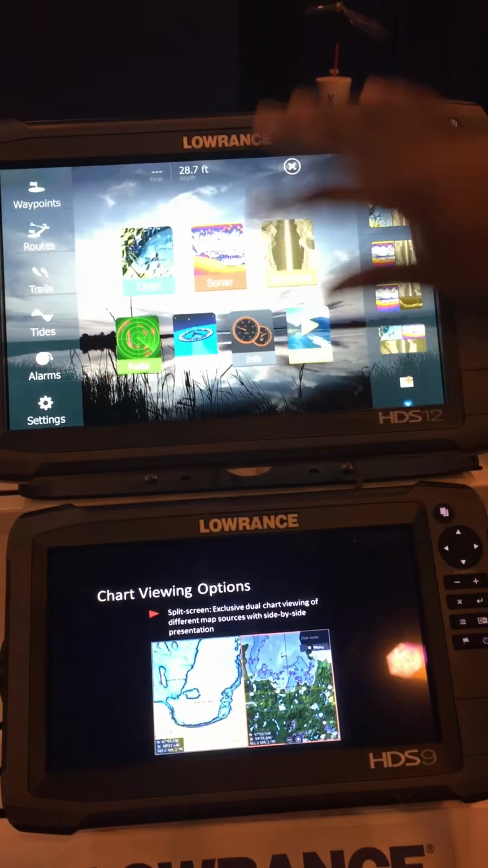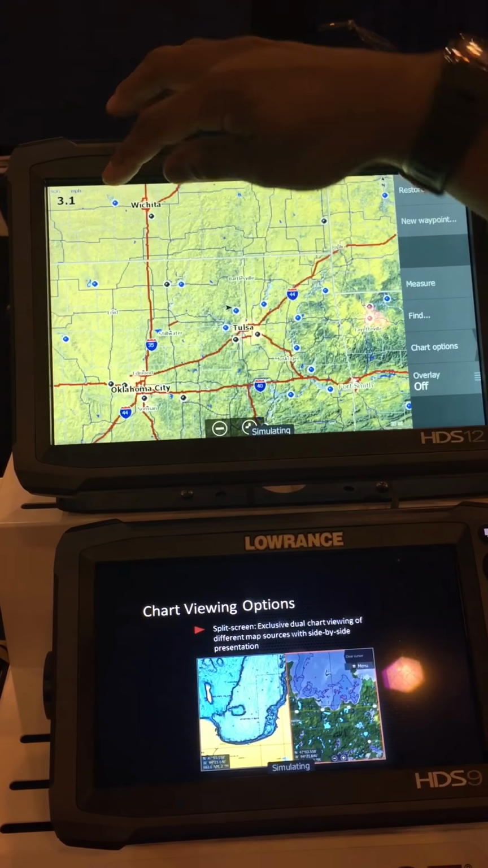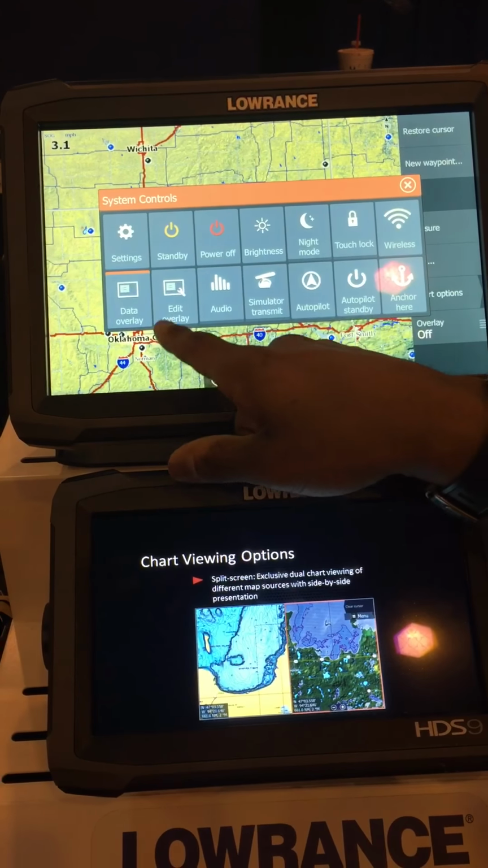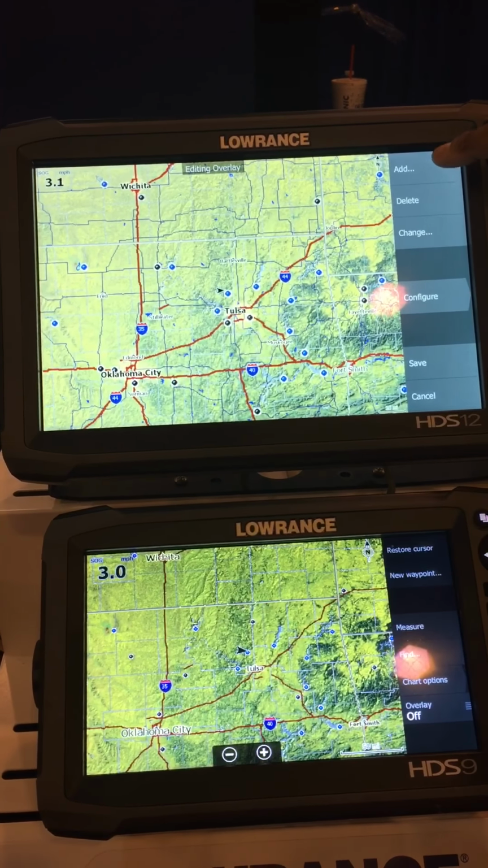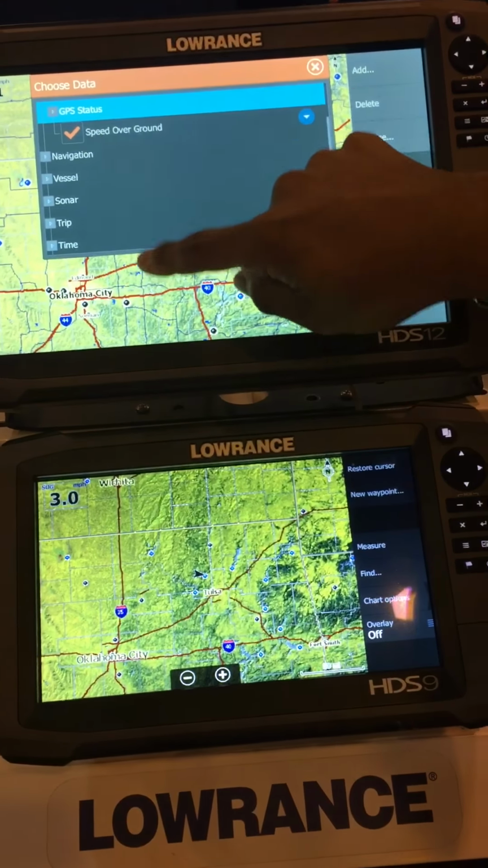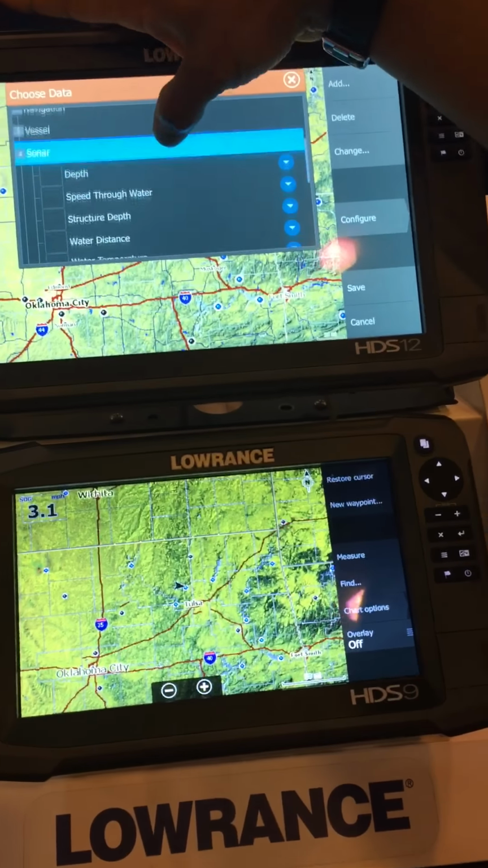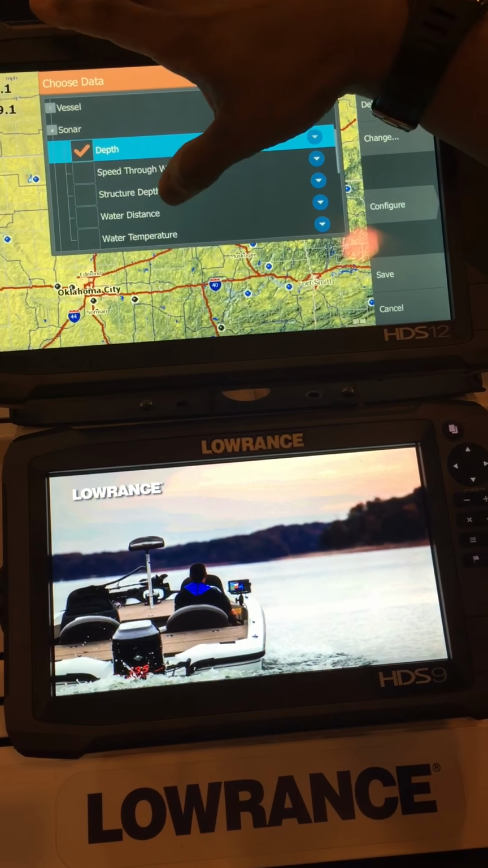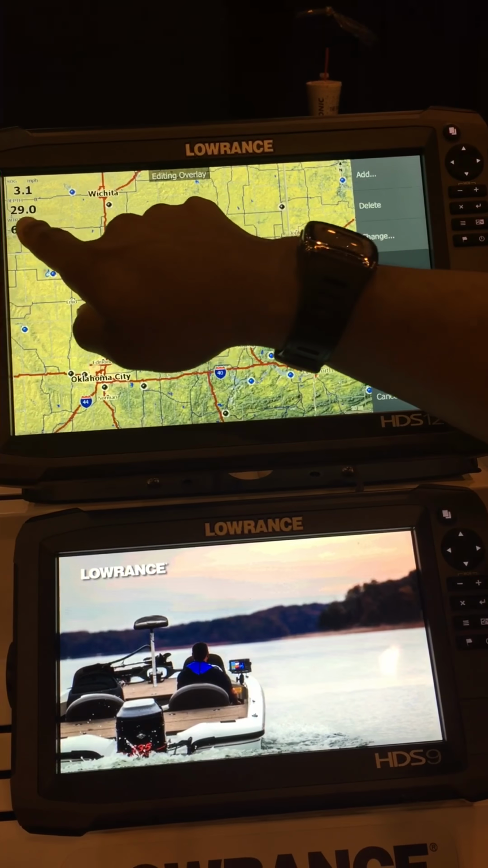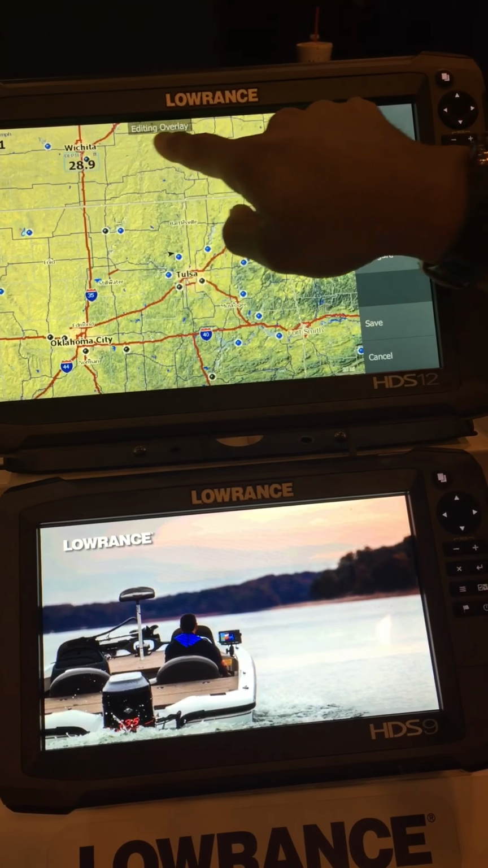Okay, so moving on, and on this unit, in order to change or add to your overlays, you just tap the power button once and then edit overlay. So then I'd come over here, hit add, and let's just say I wanted to add time to this page, or let's say depth. So I would come over here, hit sonar, depth, turn my depth on, and water temperature. Turn those two on, and now I've added the water temp and depth to my map page.